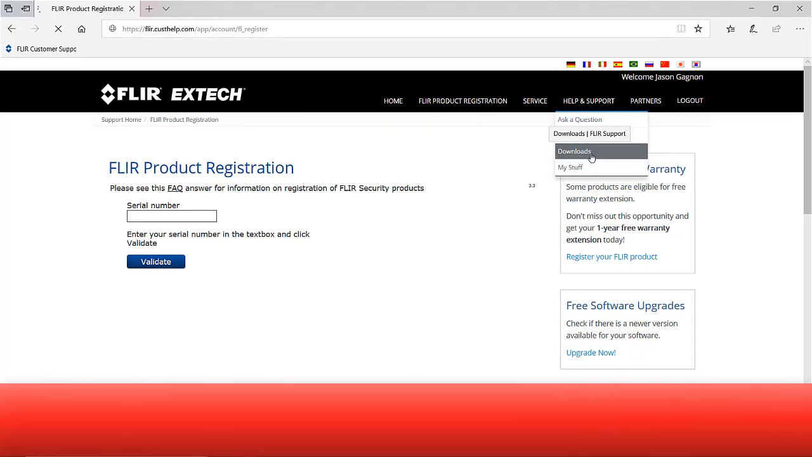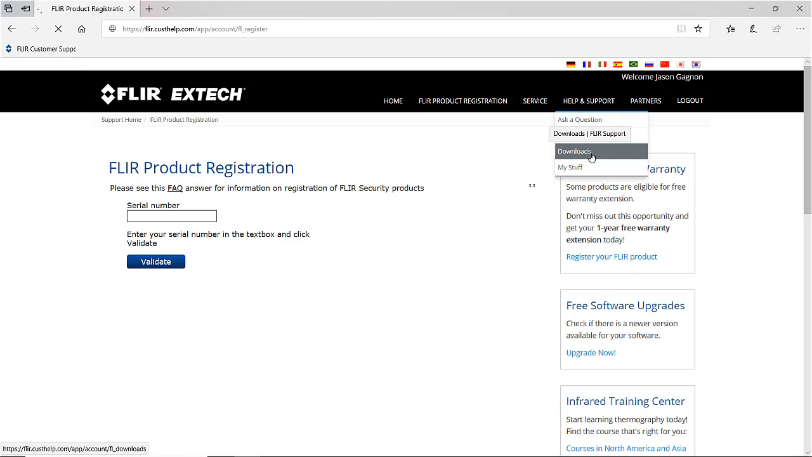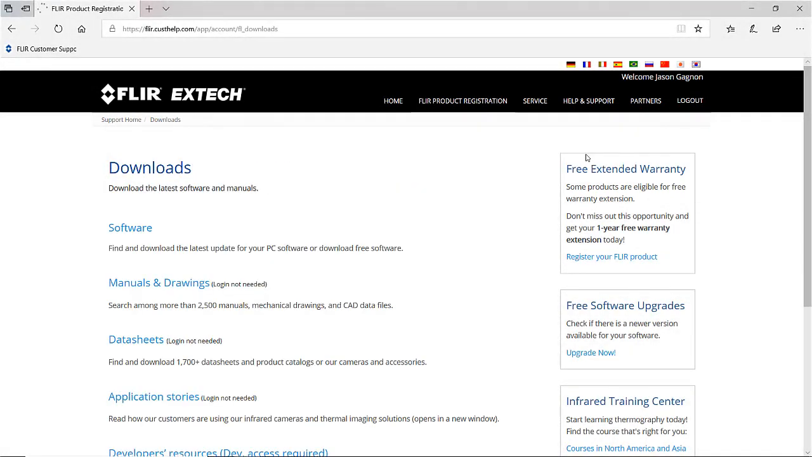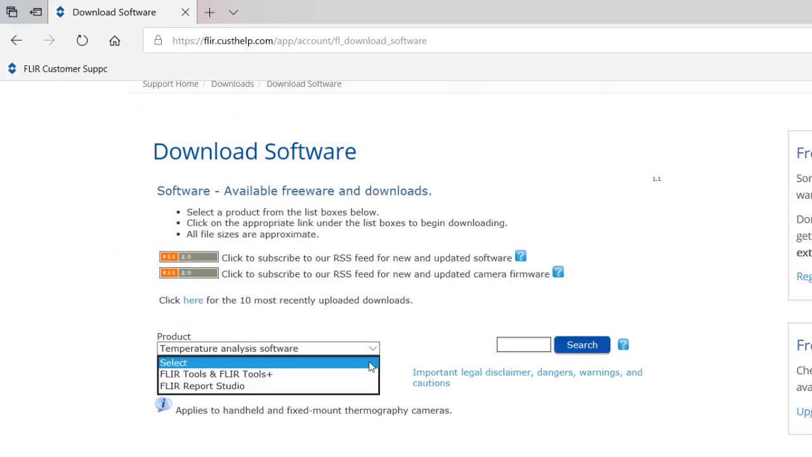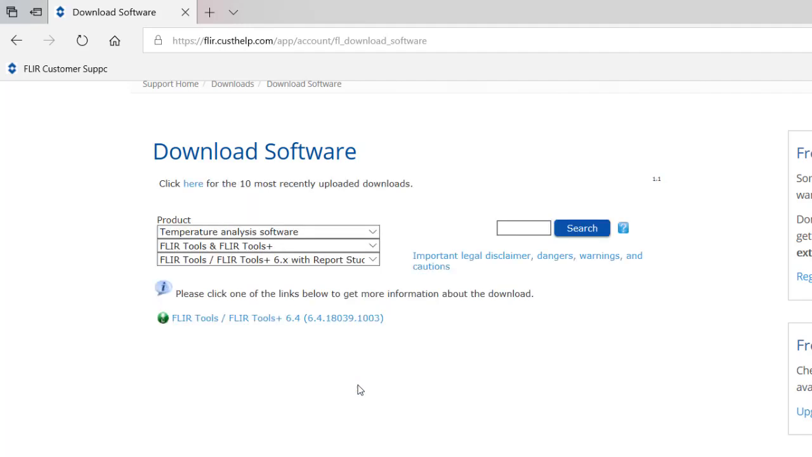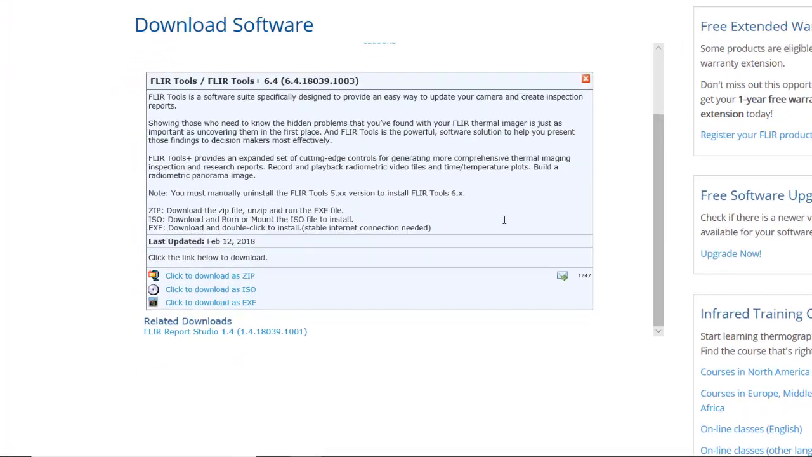The Support Center is also where you can download the FLIR Tools software, which is used for analyzing images and creating inspection reports. This program and other downloads can be found by clicking the Help and Support menu and then Downloads. In the Downloads section, click Software, and then for the category, choose Temperature Analysis Software. Then choose FLIR Tools and Tools Plus, and then choose FLIR Tools version 6. If you click on this blue link and scroll down, you can find the download options.